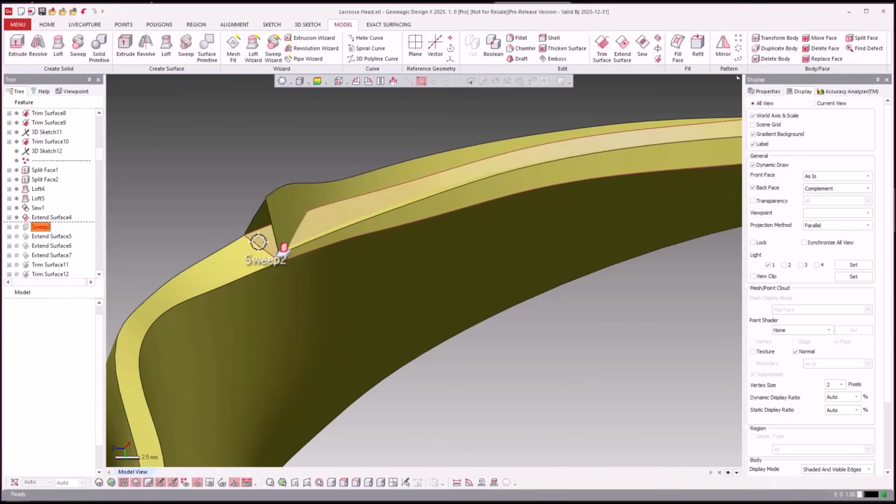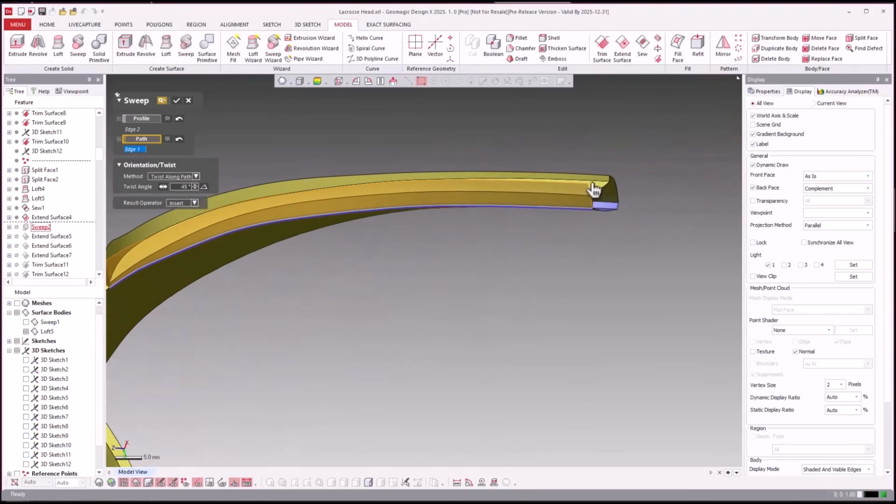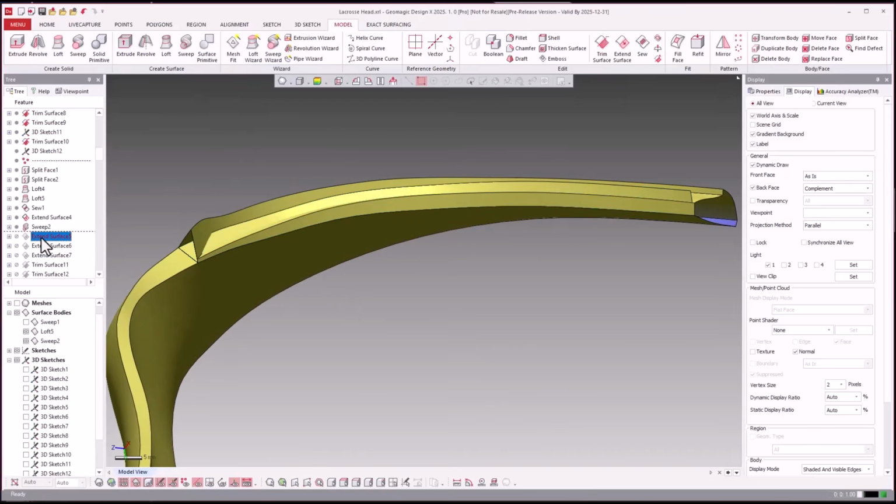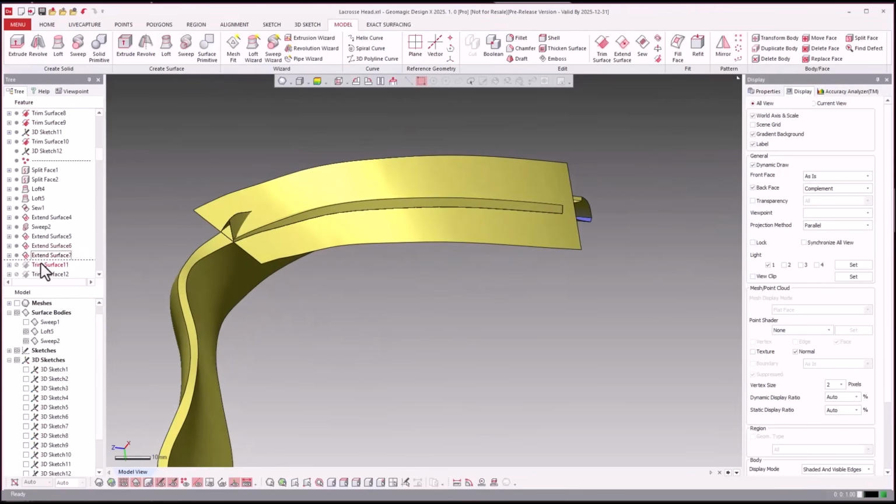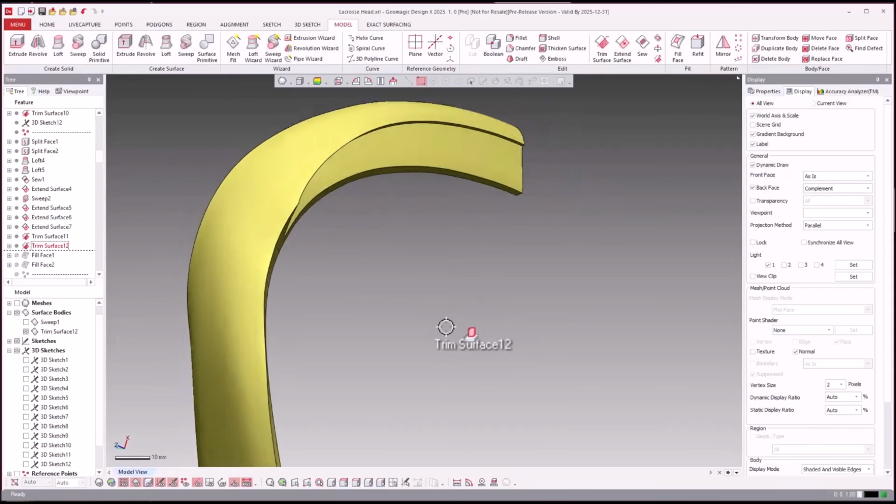And then from here, they take that inner and then they take the edge. We'll just open it here. So the path is this edge here and the profile is that edge there. And they're going to sweep it along that. And then trim, trim, trim. Well, actually, they do extends in all the directions. From there, we trim in all directions. So there we go so far.